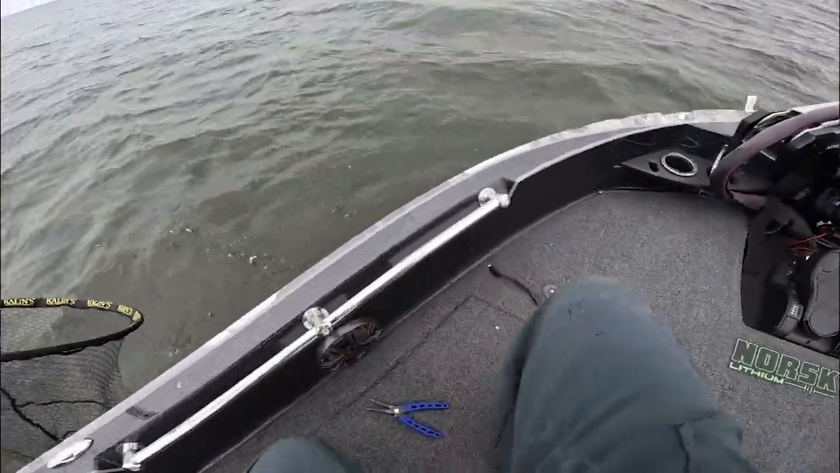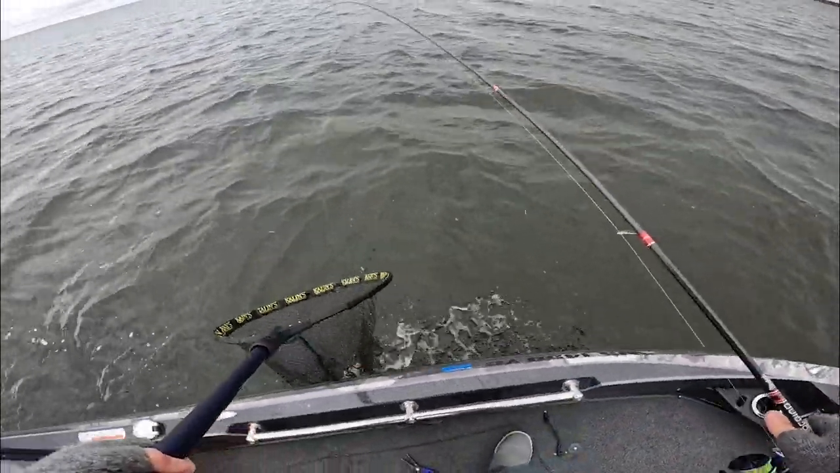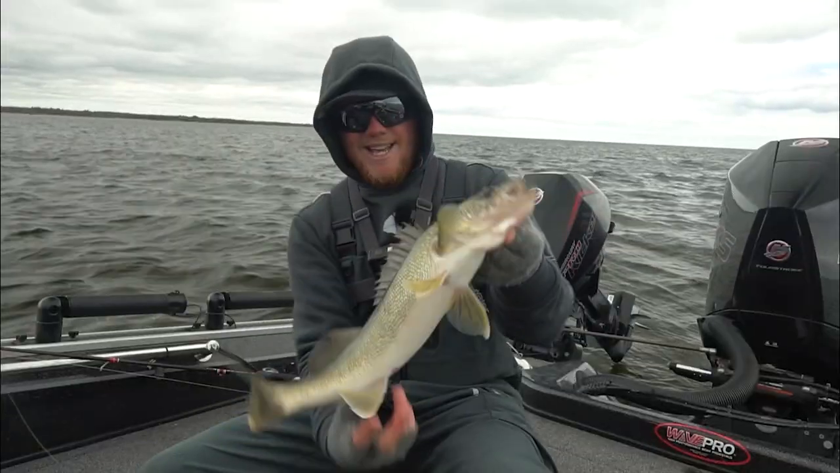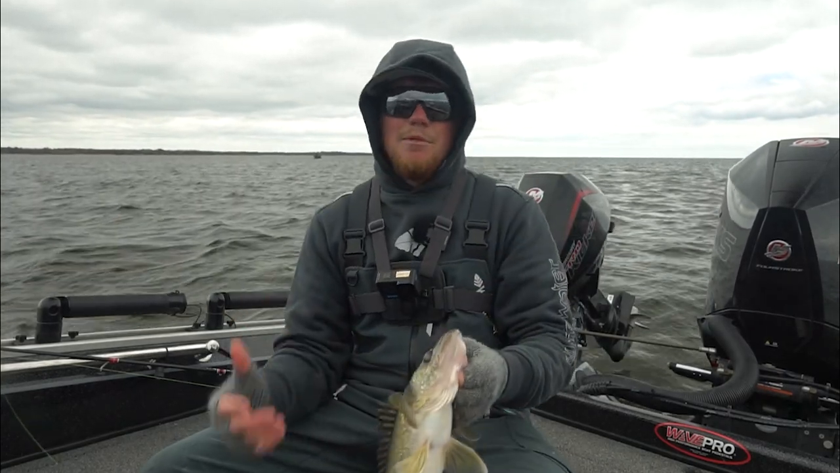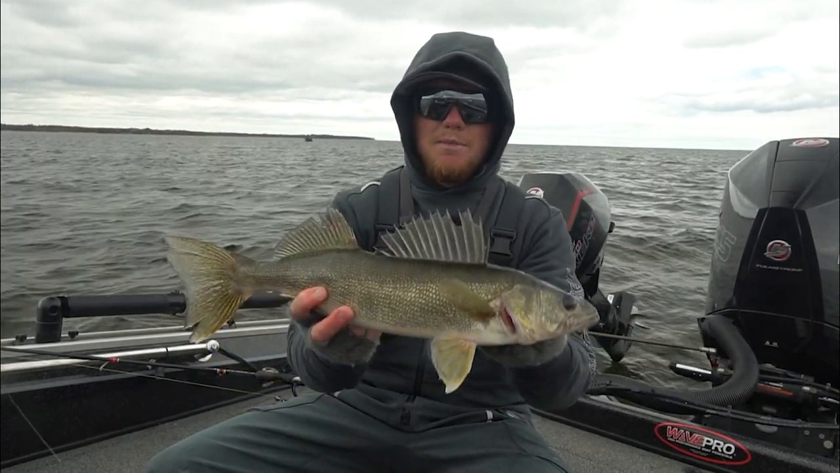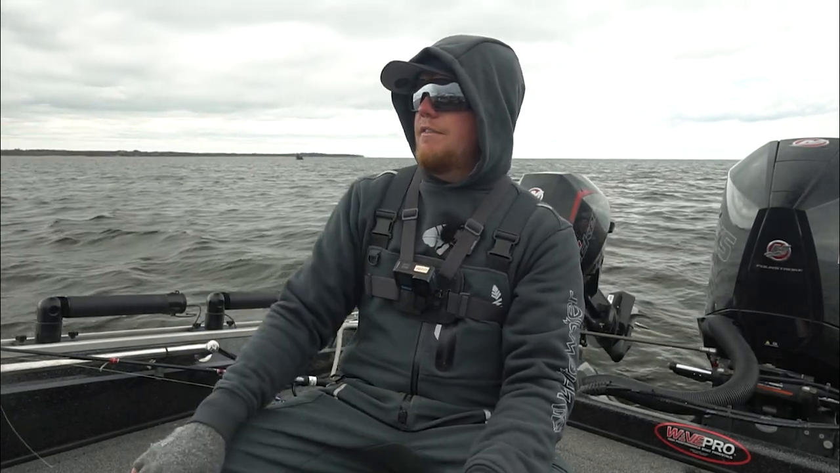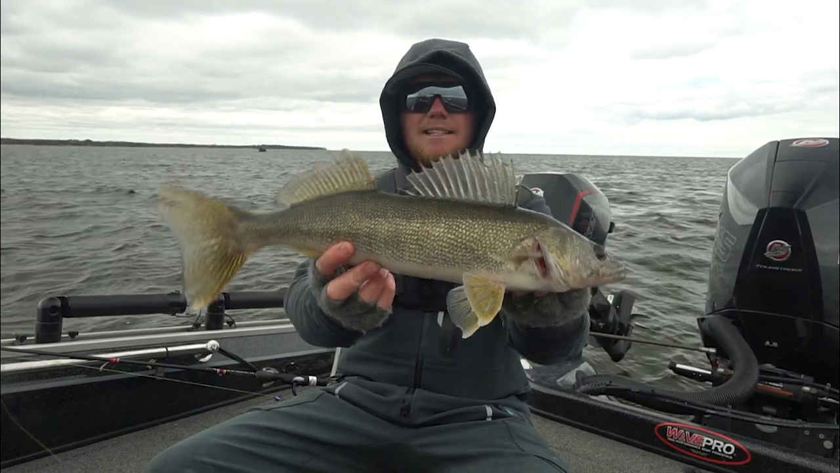Let's get this guy in the net this time. There we go. We got him. Whew. There we go. Another good one. Again, not a giant, but it is super fun casting at these pods of fish and watching them eat on the Livescope. Hopefully you guys were able to see that. Actually, I got a couple of fish kind of floating right in front of the boat right now too,